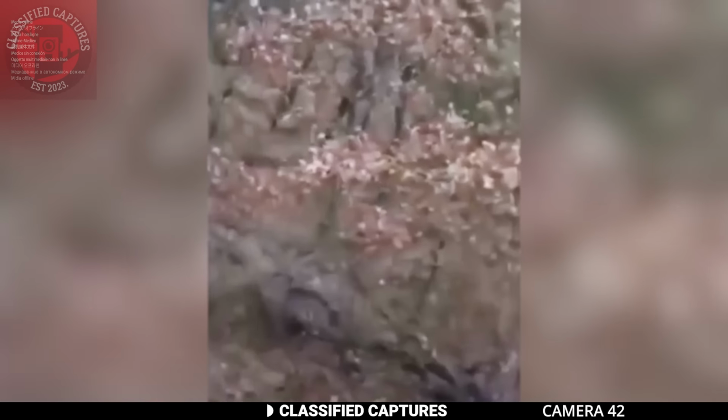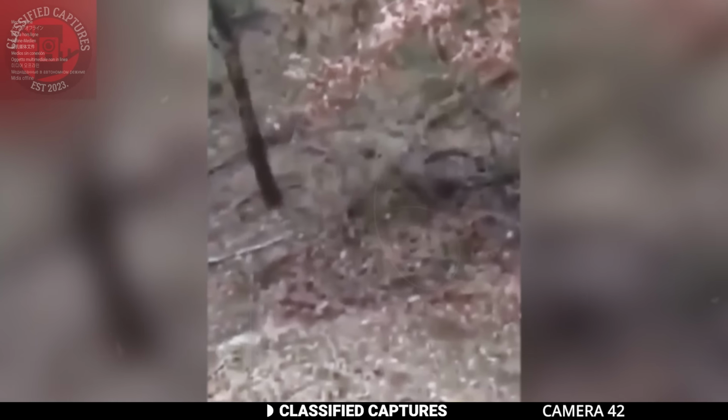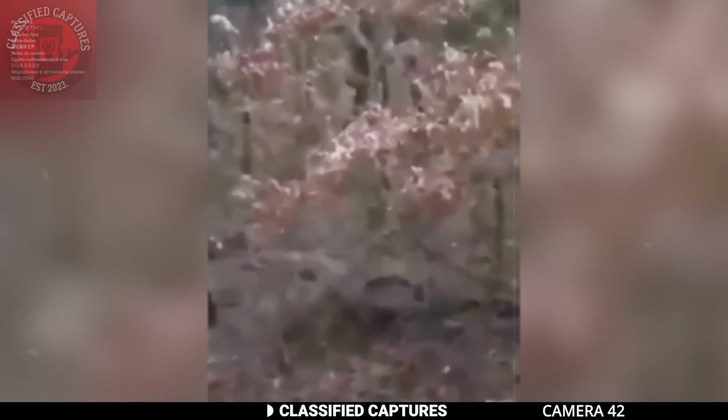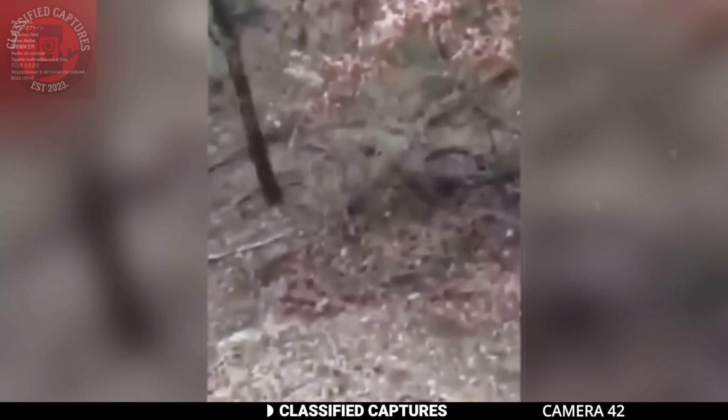While traditionally associated with nocturnal appearances, this encounter sheds light on the unsettling possibility of these creatures venturing forth even in the light of day. Looks like this man would not be taking a hike through the woods ever again.